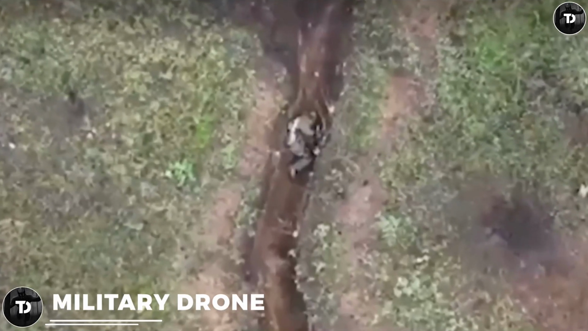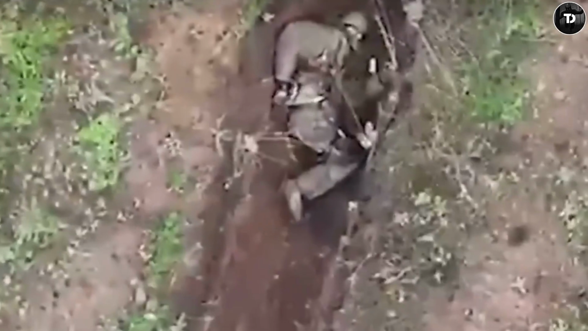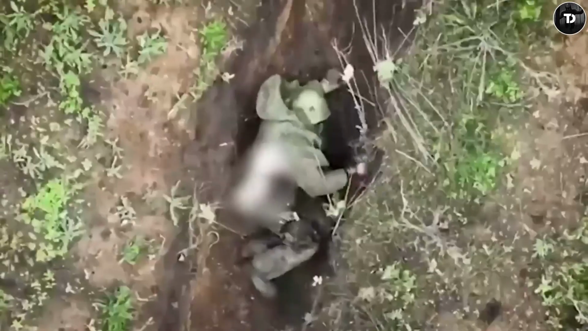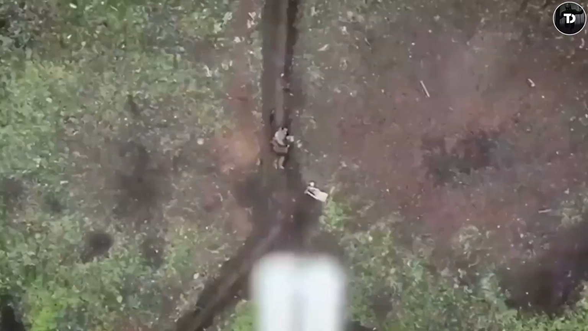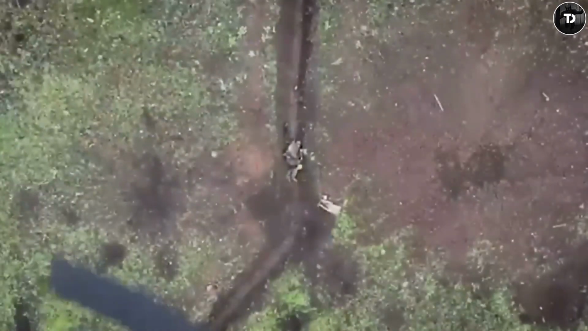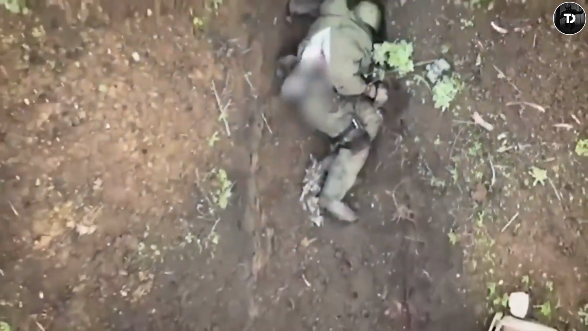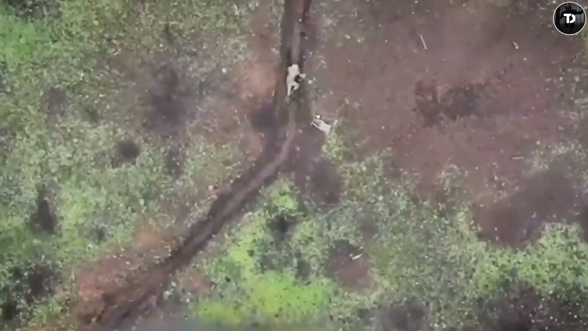Military drone. This footage from a military drone was filmed during the recent Ukraine-Russia war. Although war is the saddest thing humanity has ever been involved in, this footage shows the bravery of a Russian soldier in the midst of a battle. When a military drone dropped a bomb at the Russian soldier, he single-handedly took it out and threw it afar. That is some bravery, and nerve-wracking footage to watch for sure.